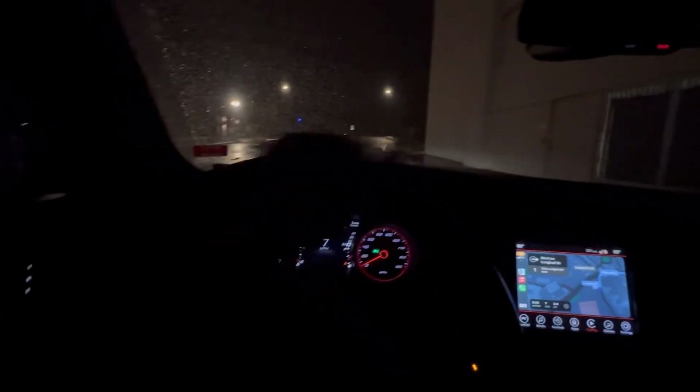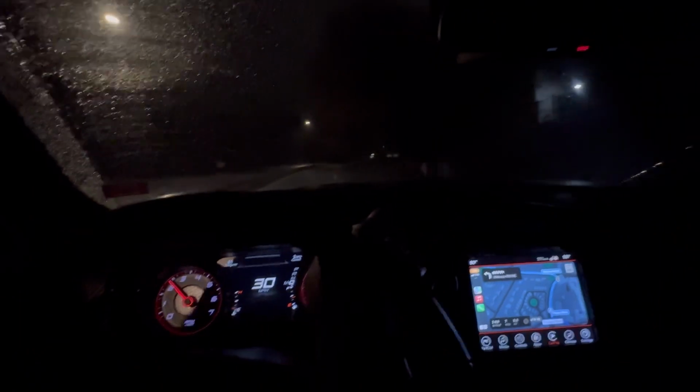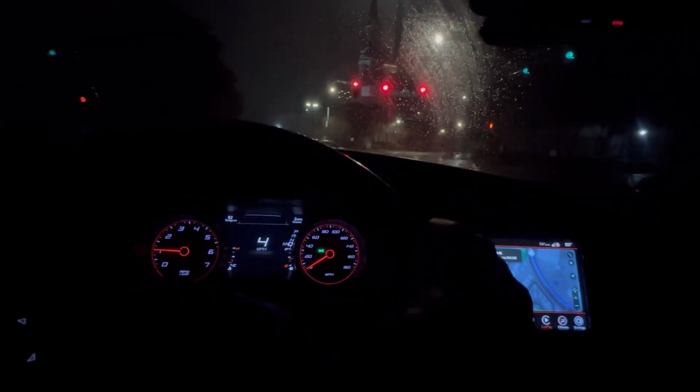Alright, man, so we are on the way to going on a little nighttime drive. It currently is raining outside. So this is a nighttime POV drive in the rain. Not gonna lie, it's nighttime. I don't feel like waiting on the light.